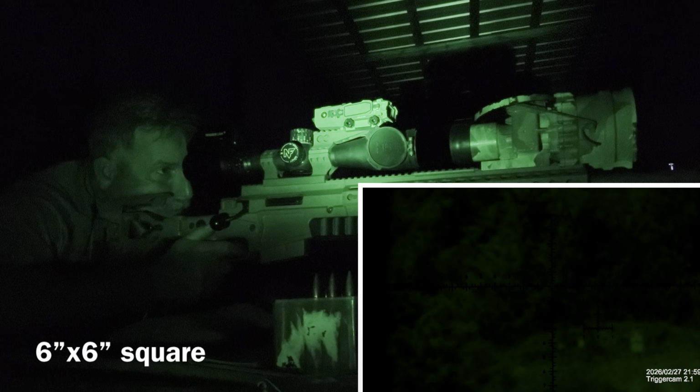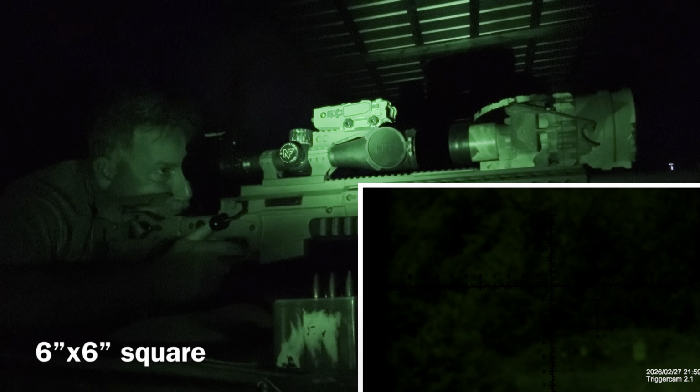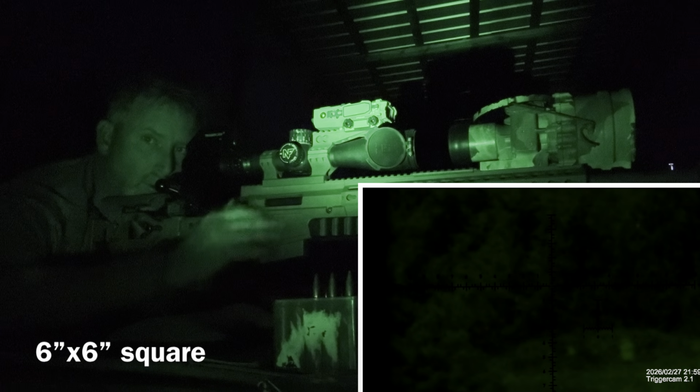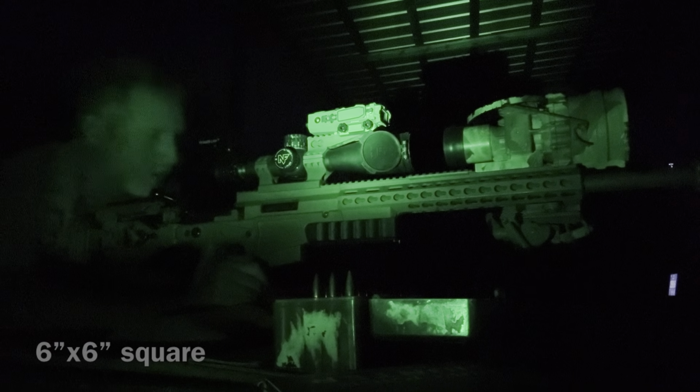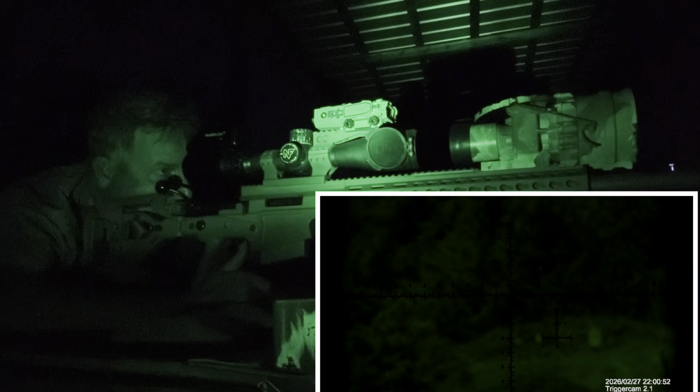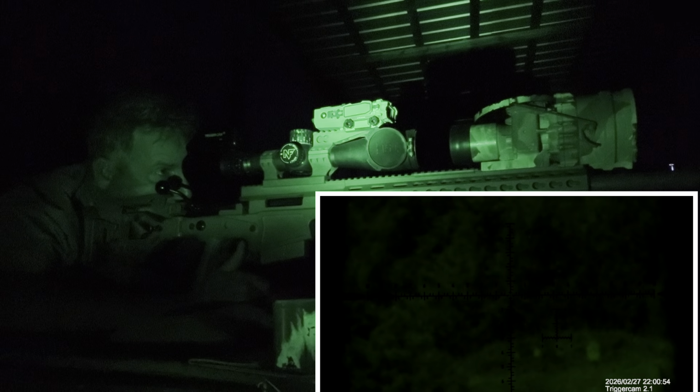Just over 1/2. And I did not get it. I was touch low, and I'm out of ammo. As you guys could tell, if I'm at 4.3 and holding outside of 1/2 mil, I'm really just holding space.